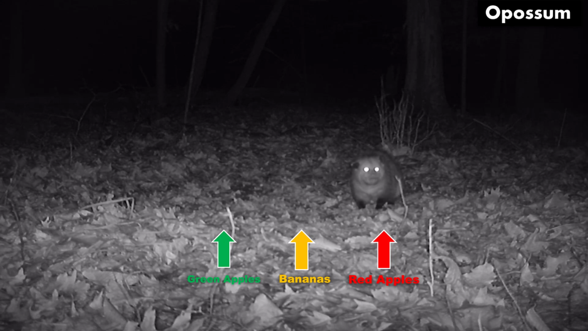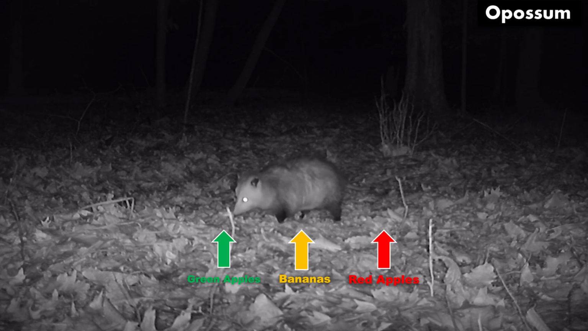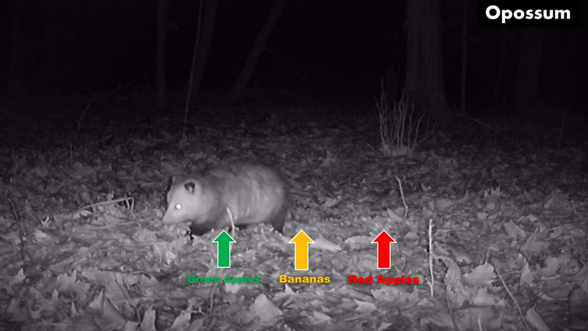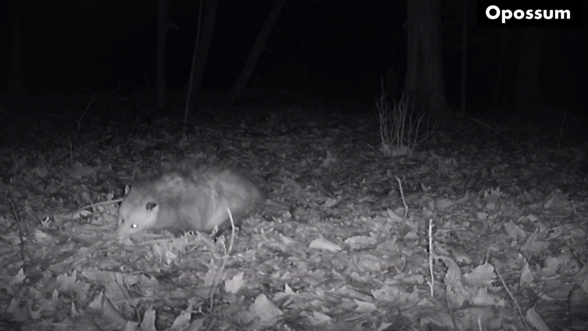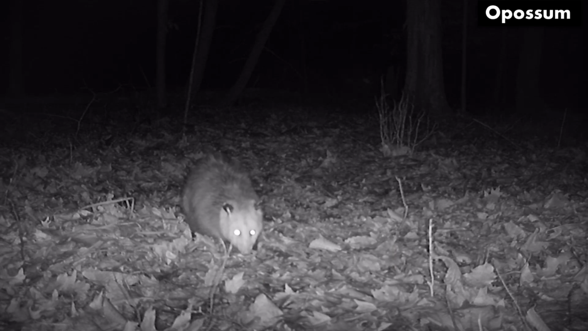Now, if you have opossums near you, these are great little creatures to have on or around your property. They will get rid of a lot of the ticks in the area. Matter of fact, they eat about 90% of the ticks that end up on their own body. They'll just chew them right off and eat them up. And also in a season, it's estimated that they consume about 5,000 ticks. So if you have a few opossums on your property, definitely keep them around.